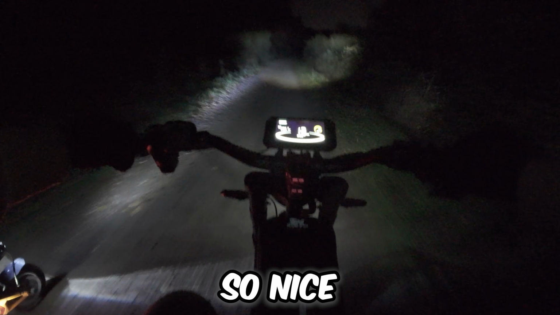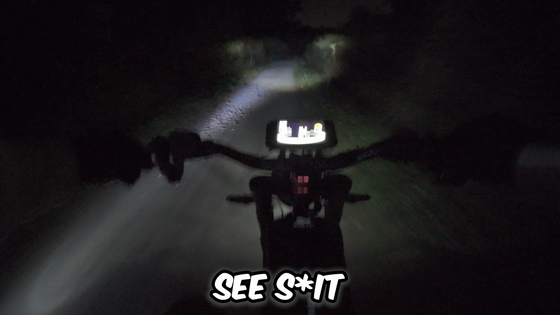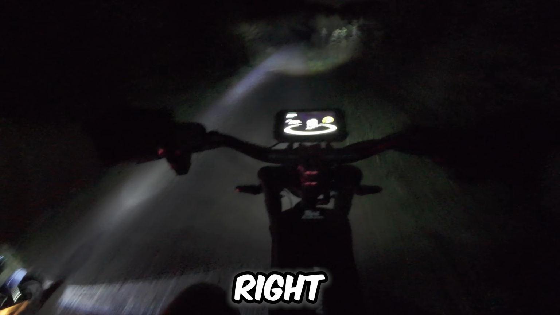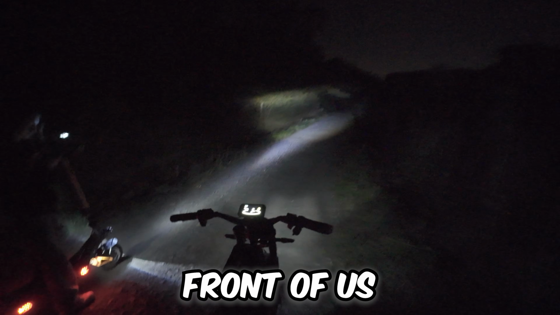Those headlights are so nice. I'm really glad that we have them. If you don't have lights here, you are dead. You can't see shit. The road is really nice, so that's a plus. We are going to traverse the entire forest right now. We just have to go forward continuously.